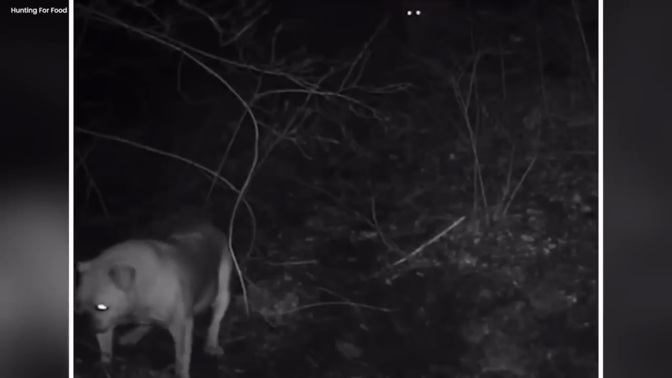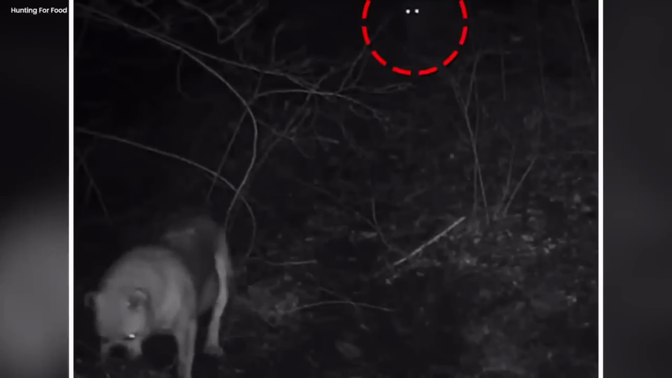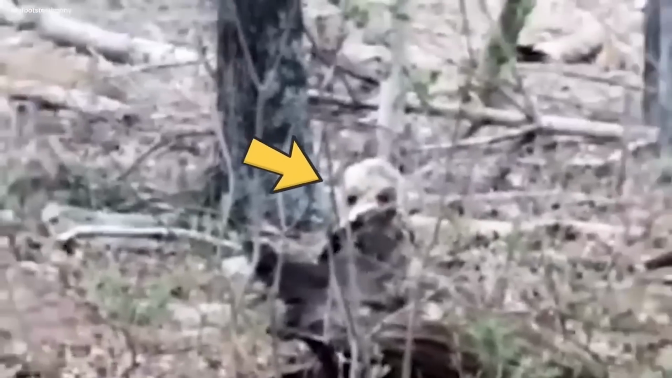Like a looming shadow, the eyes of the mountain lion fixate on the unsuspecting bulldog, waiting to pounce on the intruder. In a swift and silent move, the mountain lion leaps towards the bulldog, leaving the video's conclusion uncertain, whether the bulldog escaped or fell prey to the mountain lion's attack. The mysterious creature. The camera recorded something strange in the deep forest. It showed a creature hiding behind a tree, unlike anything anyone had seen.